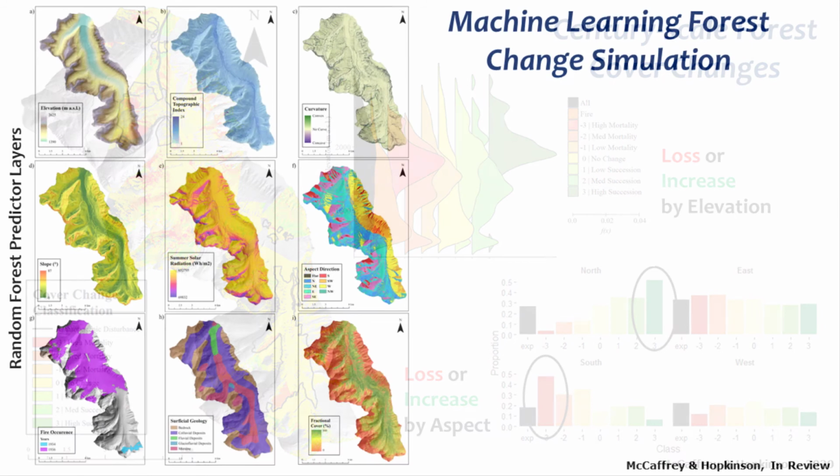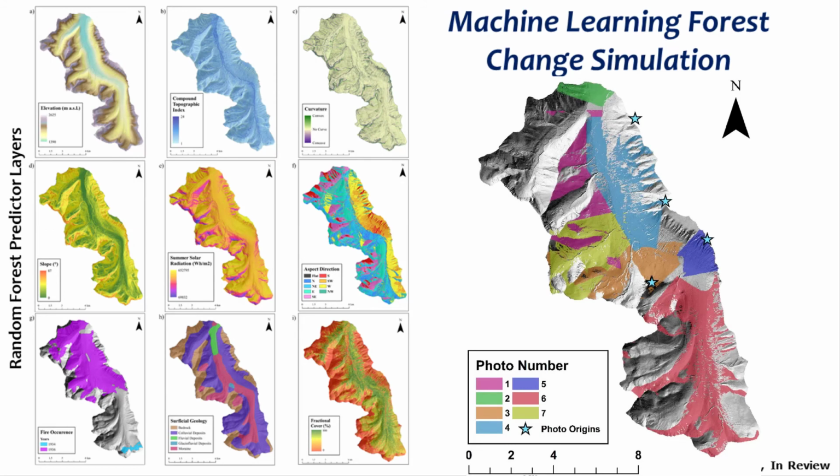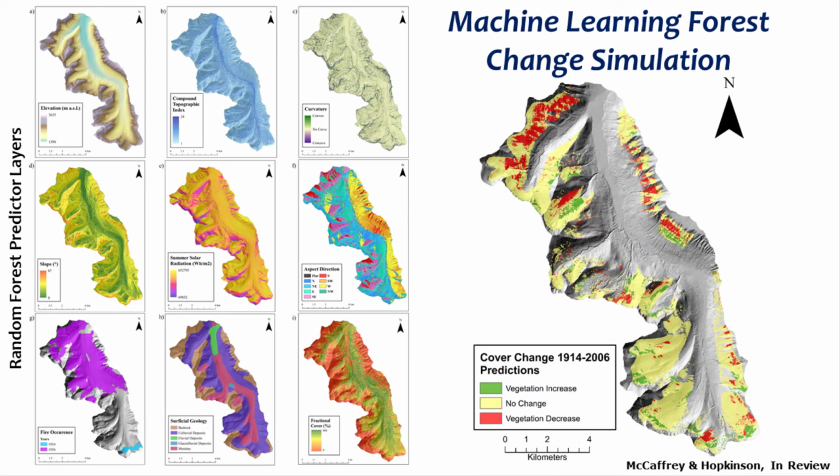To use these change data in further analyses required that we gap fill the 60% of the watershed that was not observed in the Mountain Legacy Project archive. This was achieved using a random forest model trained with the observed changes and driven by 9 terrain, land cover, and climatological predictor data layers. Combining the observed and simulated change products provides a spatially continuous map of century-scale forest change for use in further hydroecological or climatological studies.